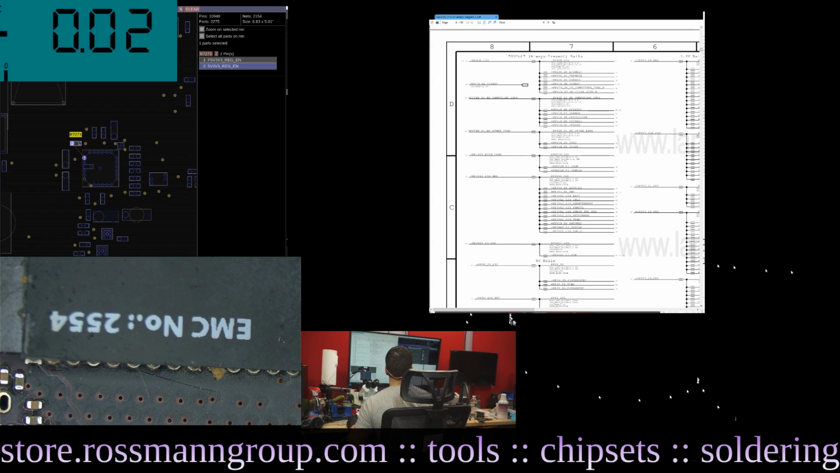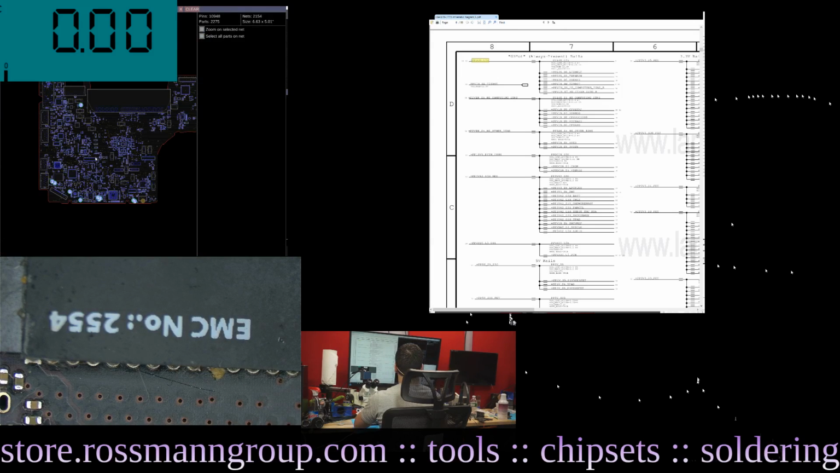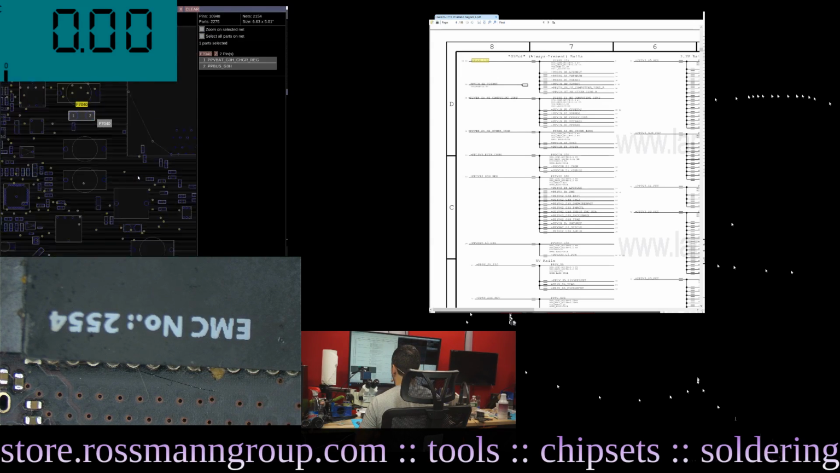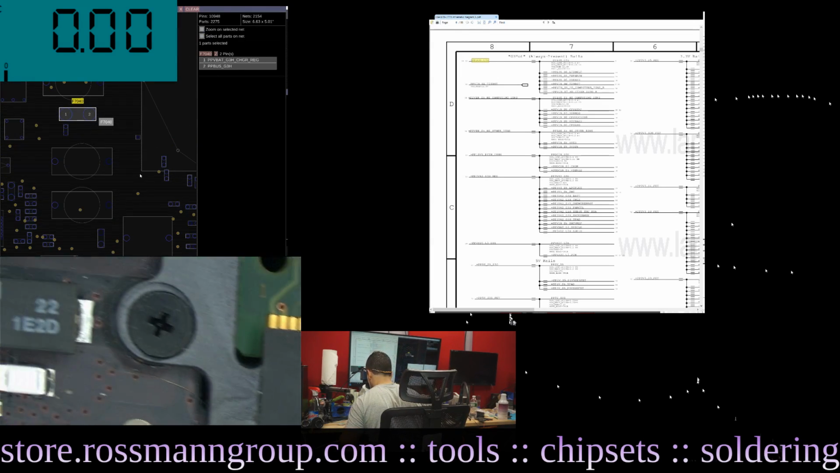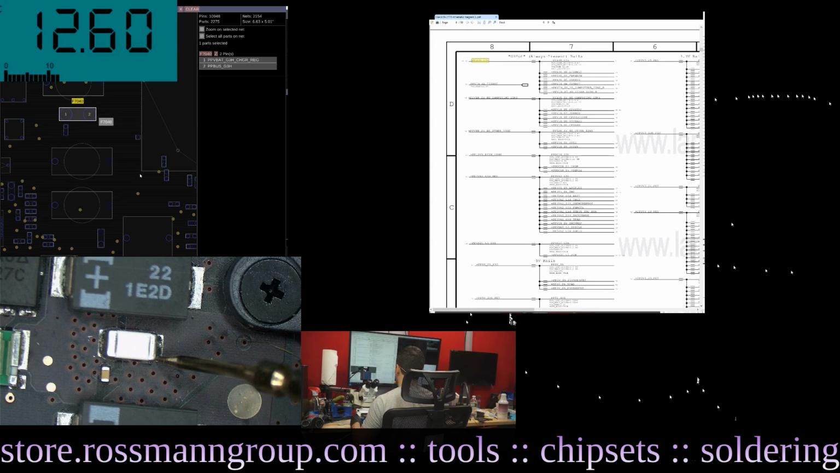So first thing we got to do is find PP bus G3 hot. So I'm going to copy and paste this directly. And that shows up right over here. So we're going to find that on our little beautiful board over here. And 12.6 volts. That's exactly what we're looking for.